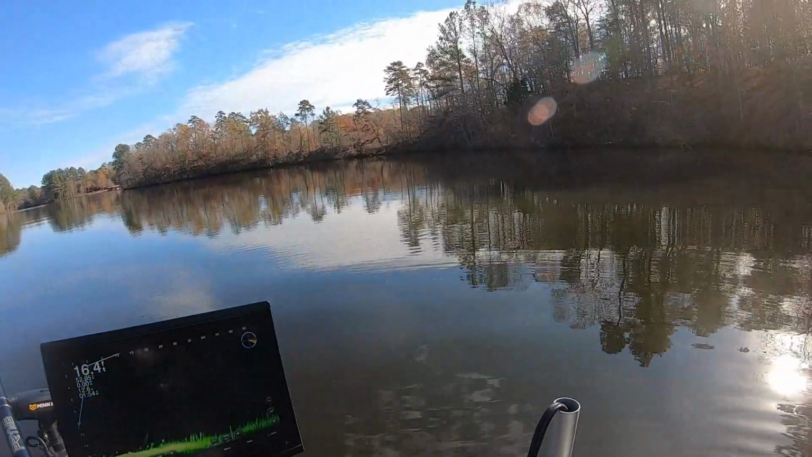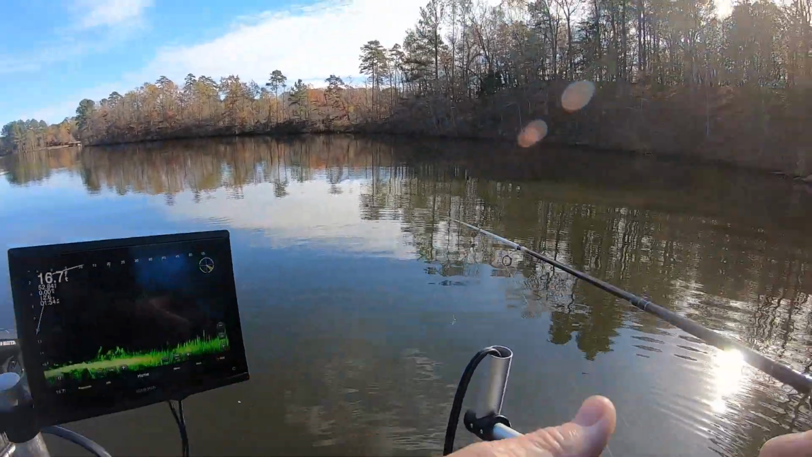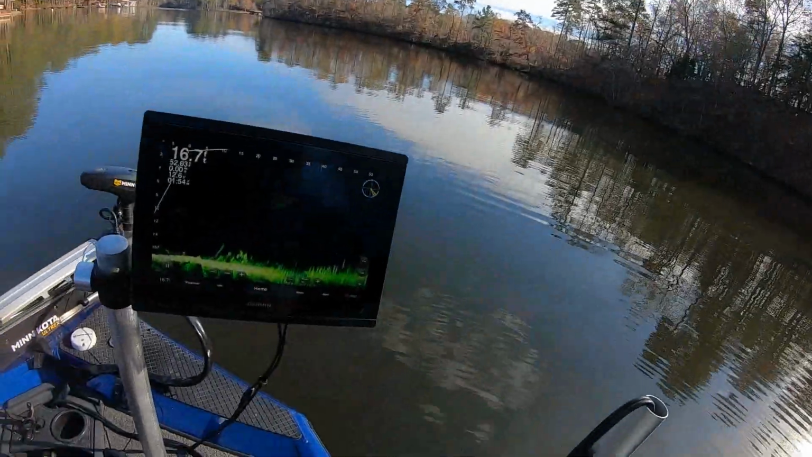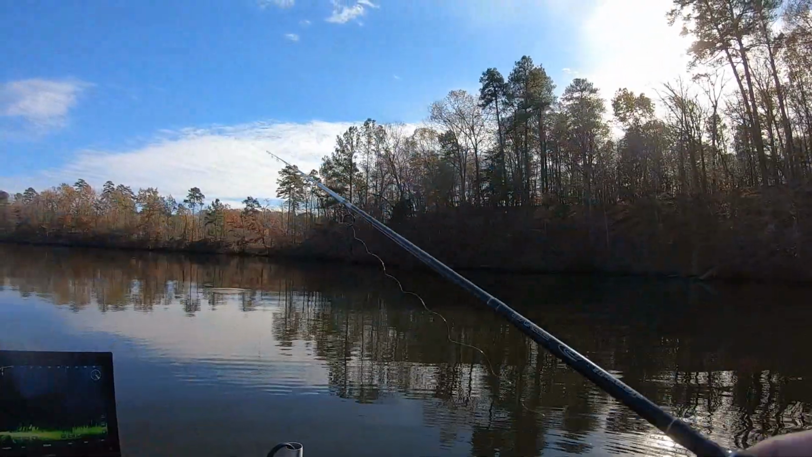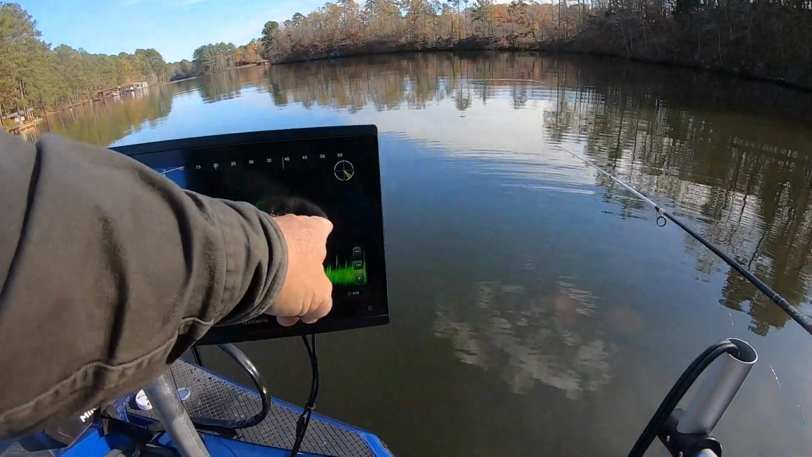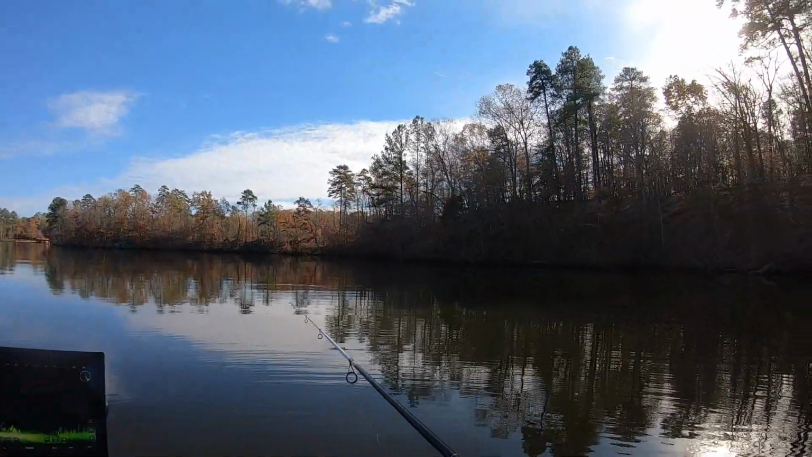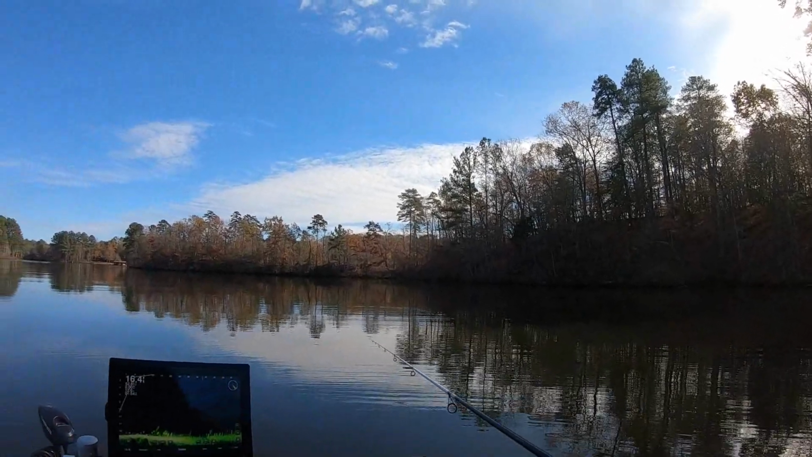I'm gonna come back around here. Right there's a bunch of them. See here? They're scattered all the way up through here. That's what I've done this time. I'm gonna throw out there as far as I can. That's about 50 feet. I'm using a 1/16 because I want it on the bottom. Here it goes right there. I can see it going down. It ain't there yet. It's working its way down.